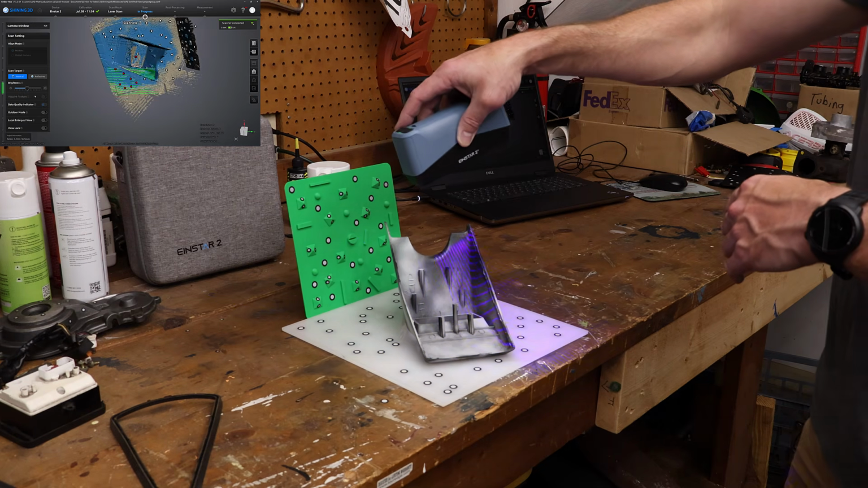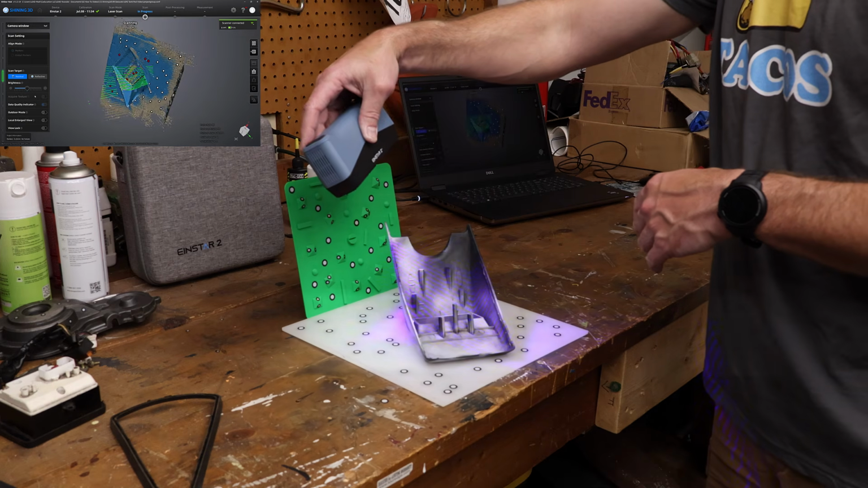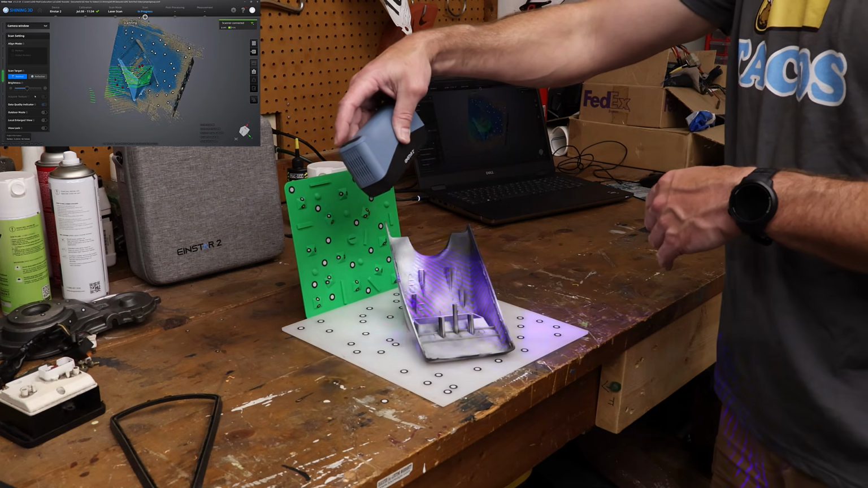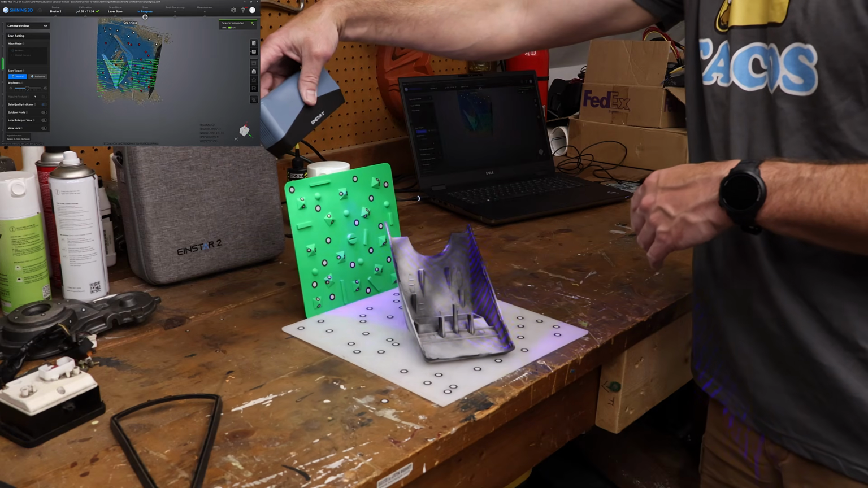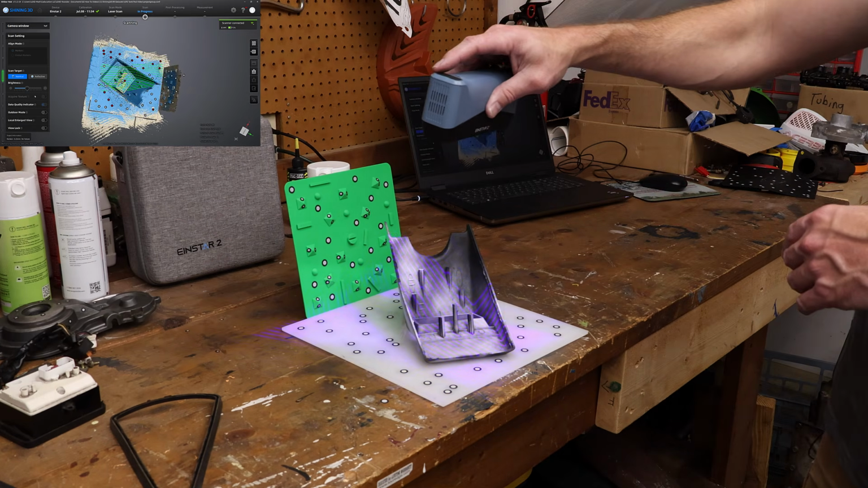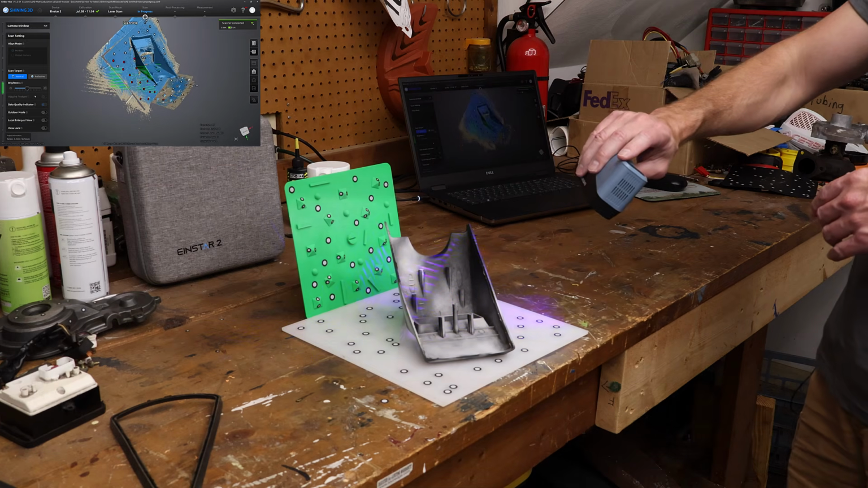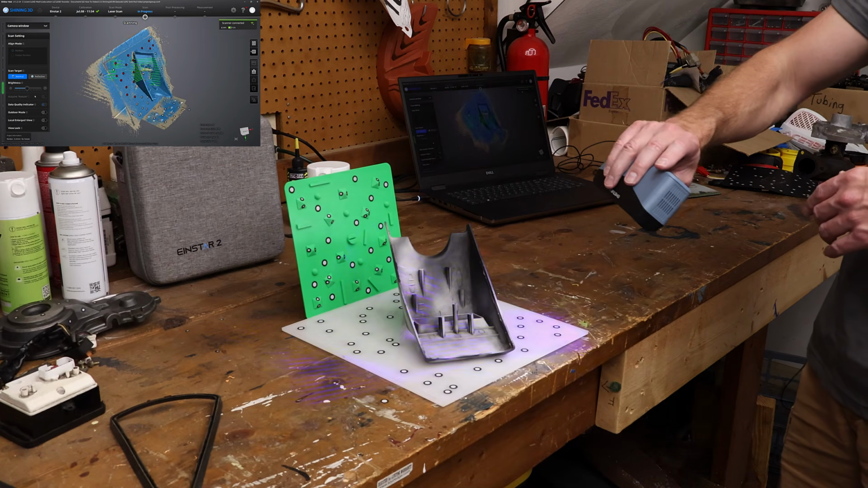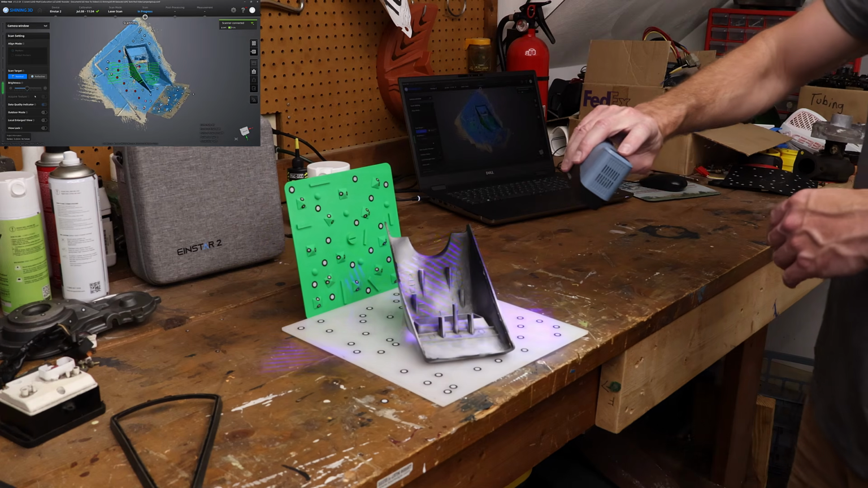So I'm just going to work my way around and try to get everything I have here. Make sure I get these corners, which are pretty tricky. But you can see here, even though I didn't use global markers, it's doing a really good job of tracking. Not really any slower. I can't jump all the way around the part, but it's doing a good enough job of tracking everything. So we'll pause.